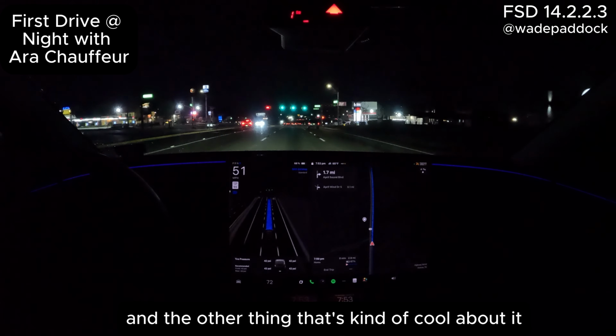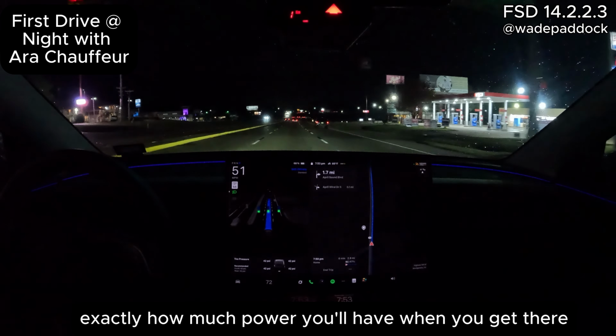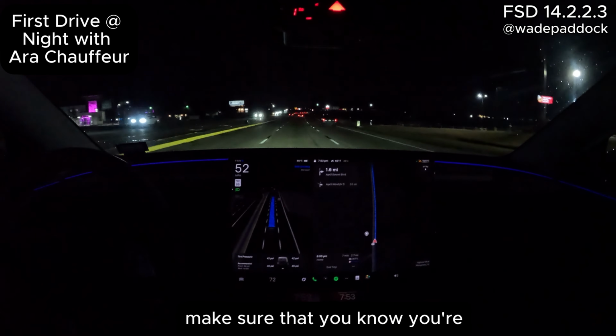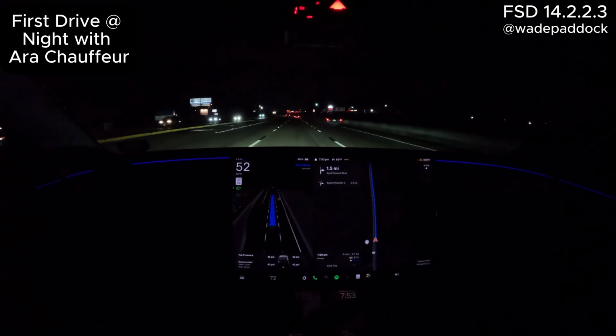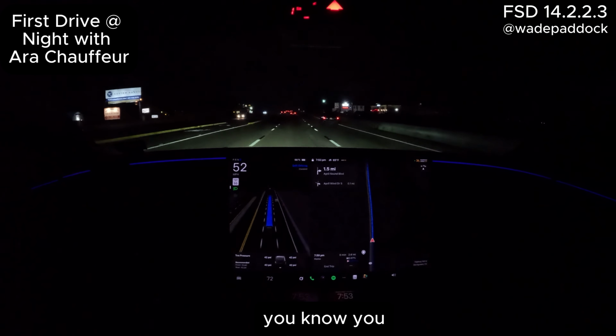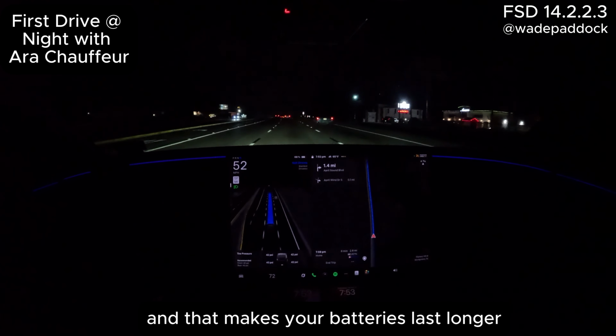And the other thing that's cool about it is it'll tell you exactly how much power you'll have when you get there, so you can make sure that you're stopping at the right times. Ideally, for daily driving, they say to just charge it up to 80%, and that makes your battery last longer.